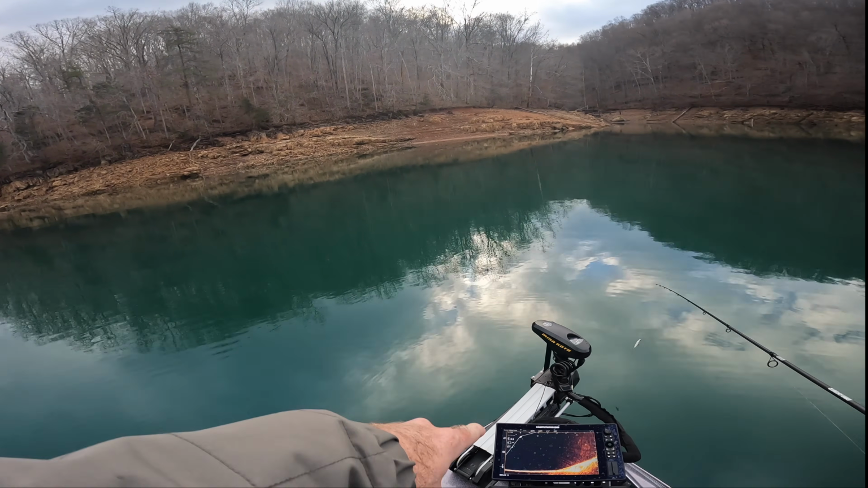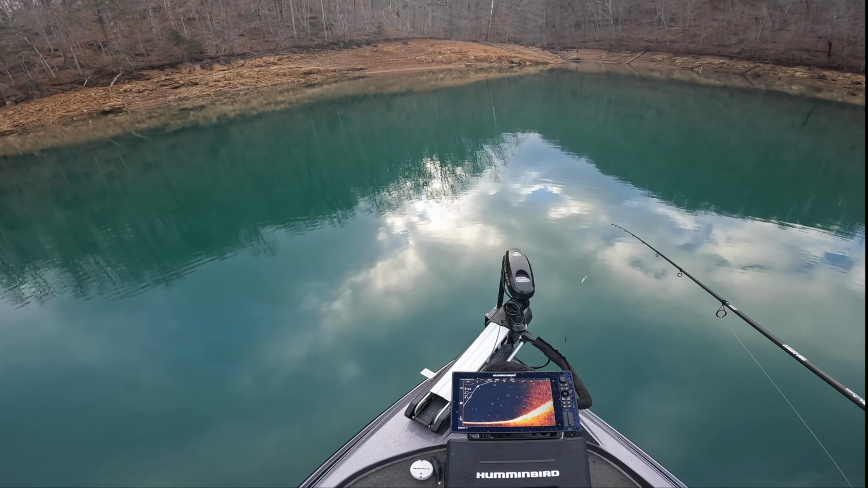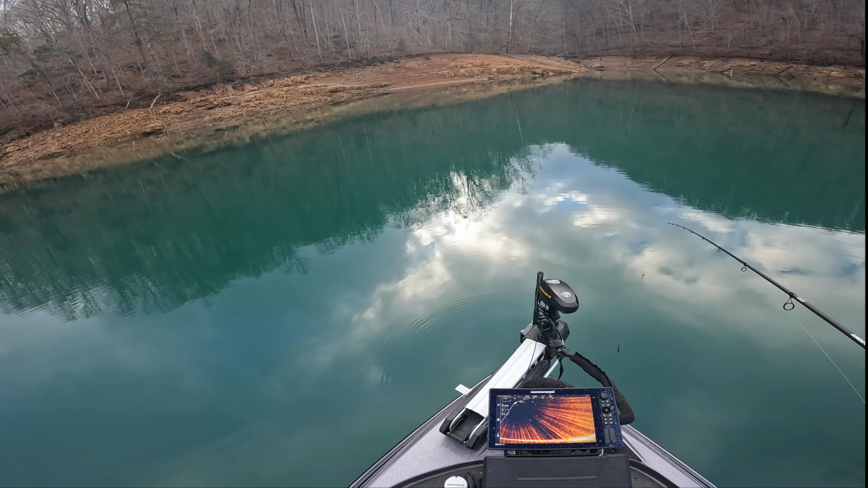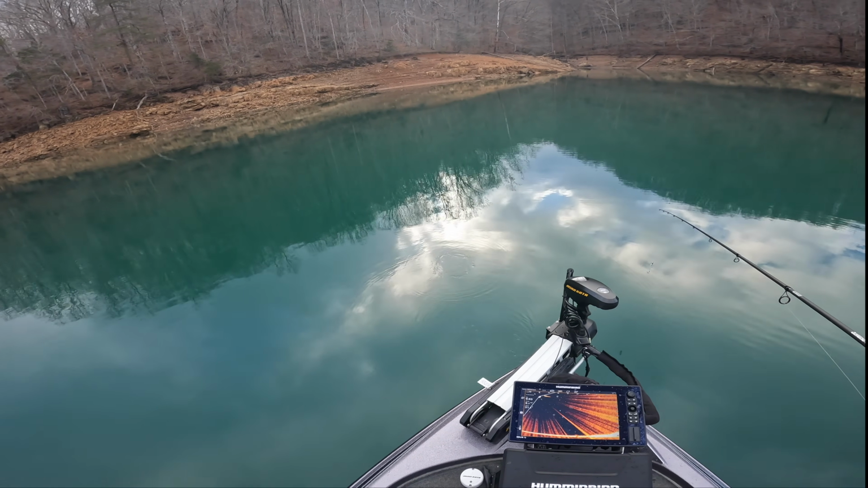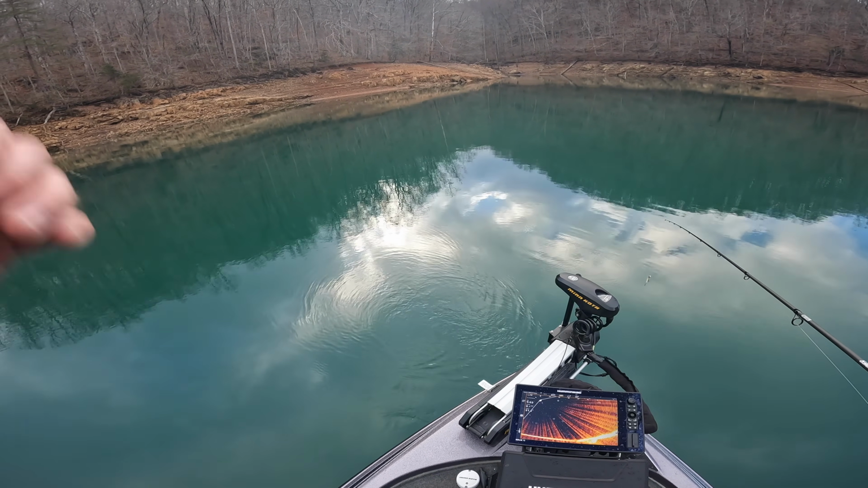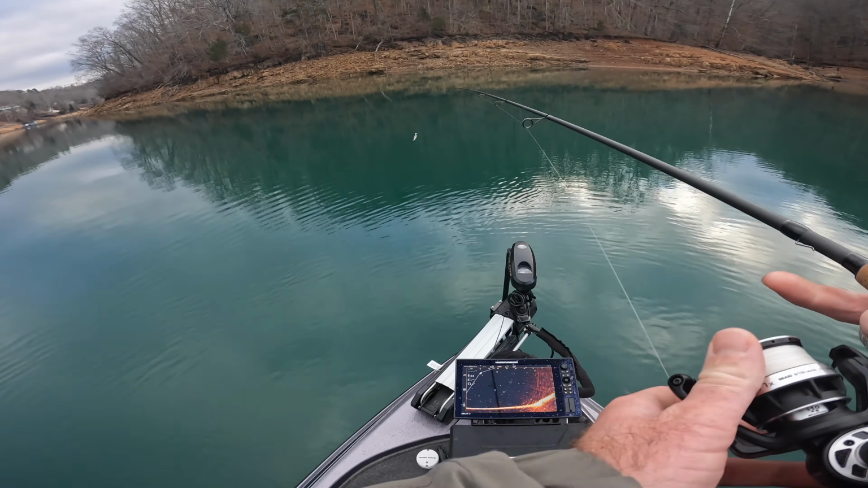It drops off, and then the smallmouth are sitting on the bottom at about 40, 45 feet. Every time I find them and drop down on them, they come right up off the bottom and smoke this Berkley Finisher, which is just an immense amount of fun. There they are.